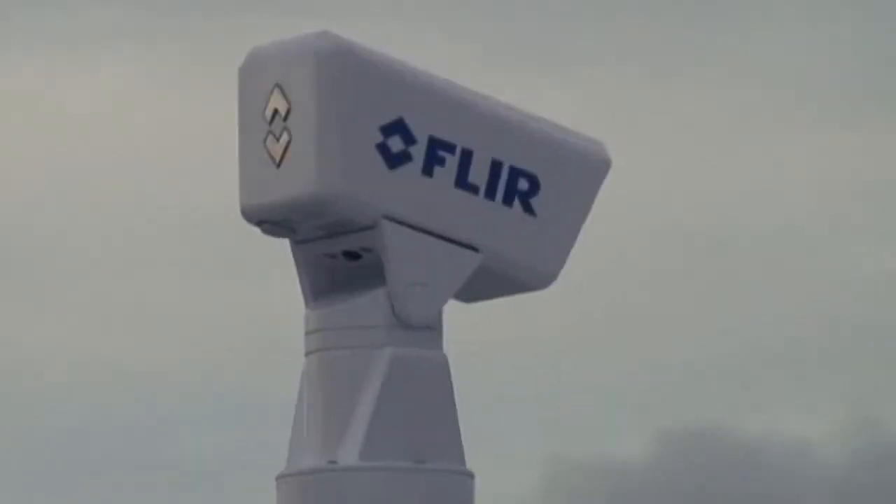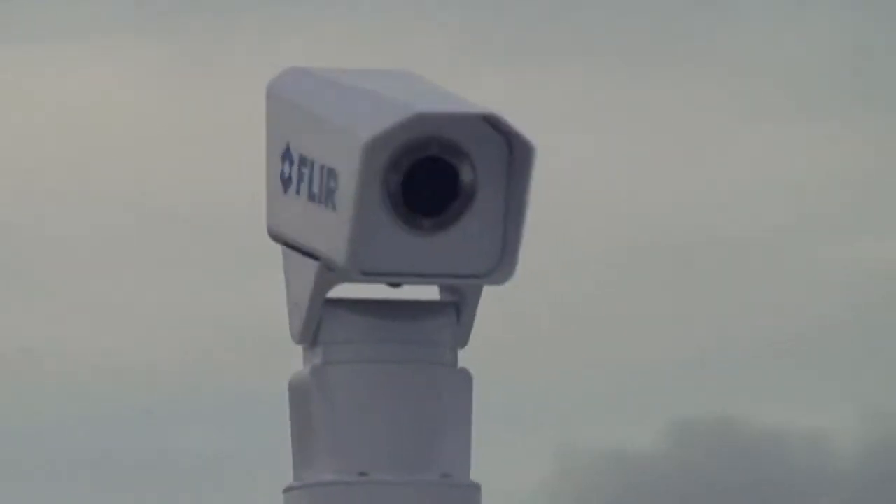The Navigator 2 provides crisp, clear thermal imagery in total darkness and light fog or smoke. It features the same thermal imaging technology found in many of FLIR's most sophisticated maritime systems, but is packaged for users who have navigation as their primary application.